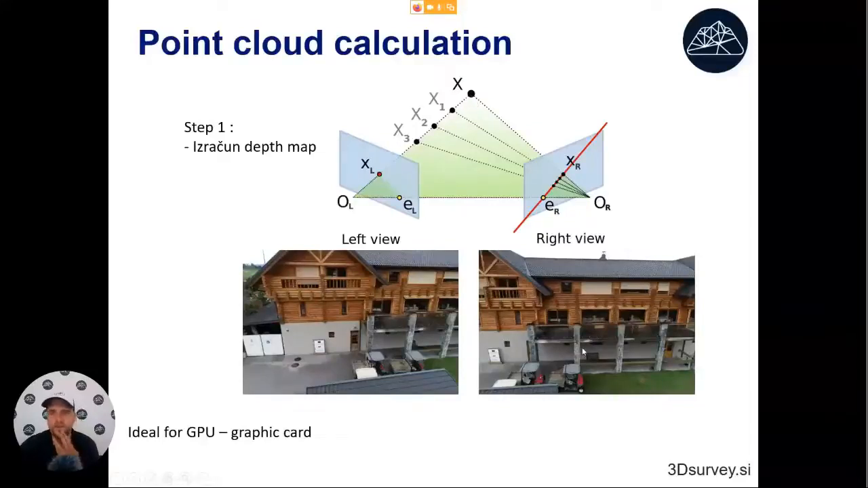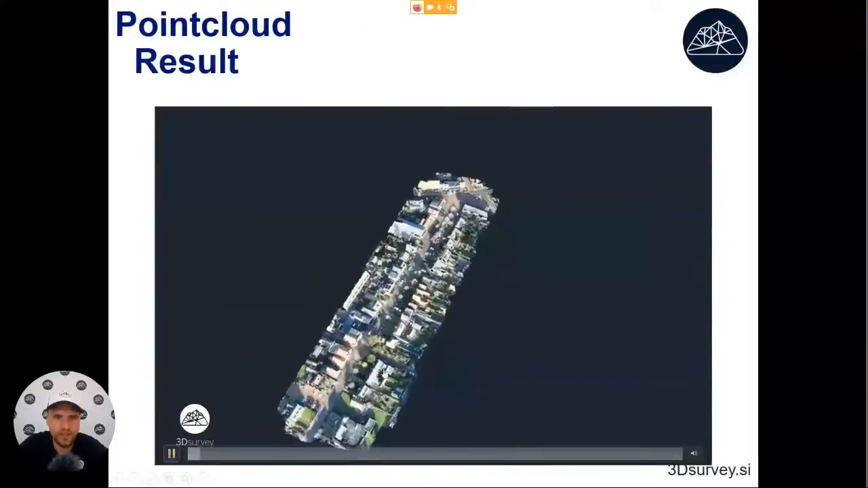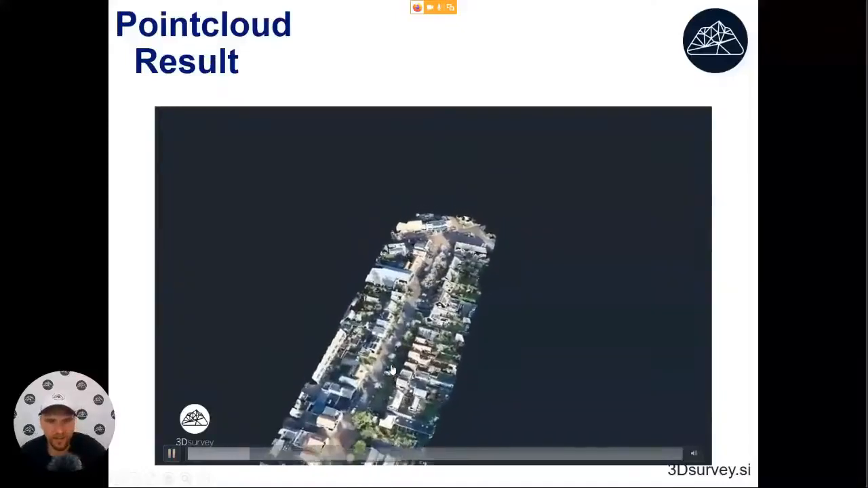Because we have to do that for millions of pixels at a time, this is ideal for GPUs, because GPUs have 1,000, 2,000, 3,000 cores. That means that you can calculate for 1,000 pixels at a time. In the end, if you have a GPU, it will allow you to get better results in less amount of time. A result of point cloud calculation will look something like this.